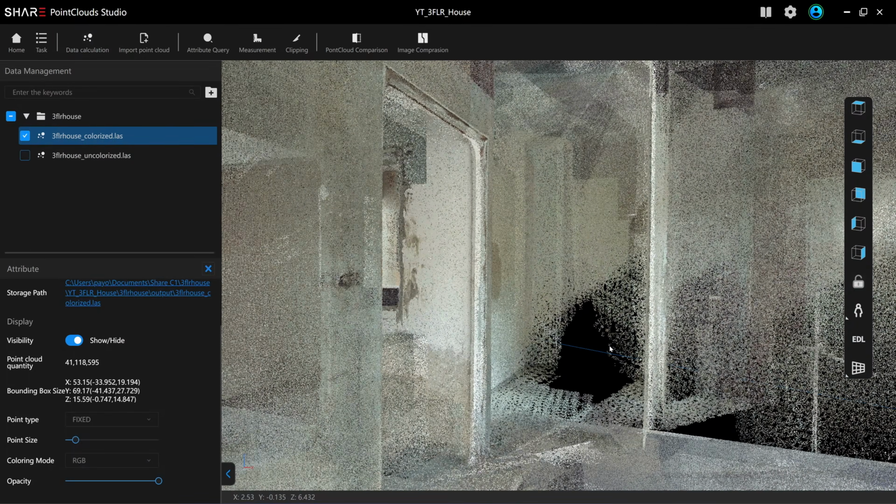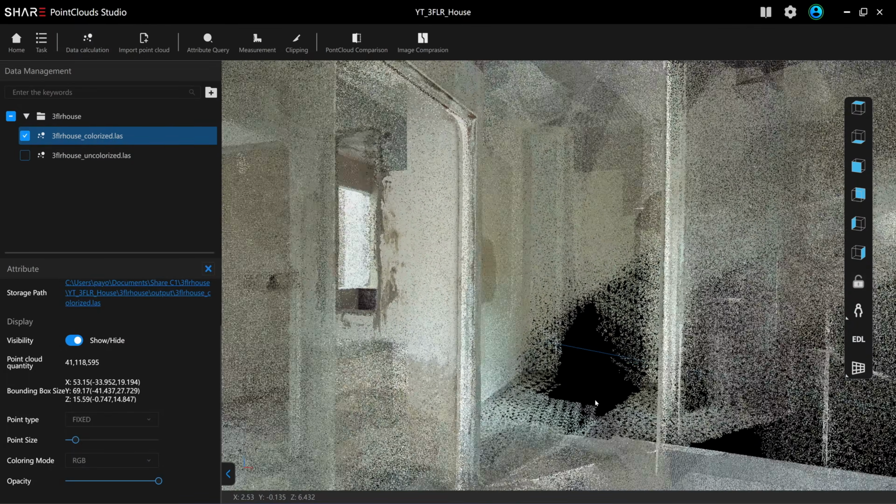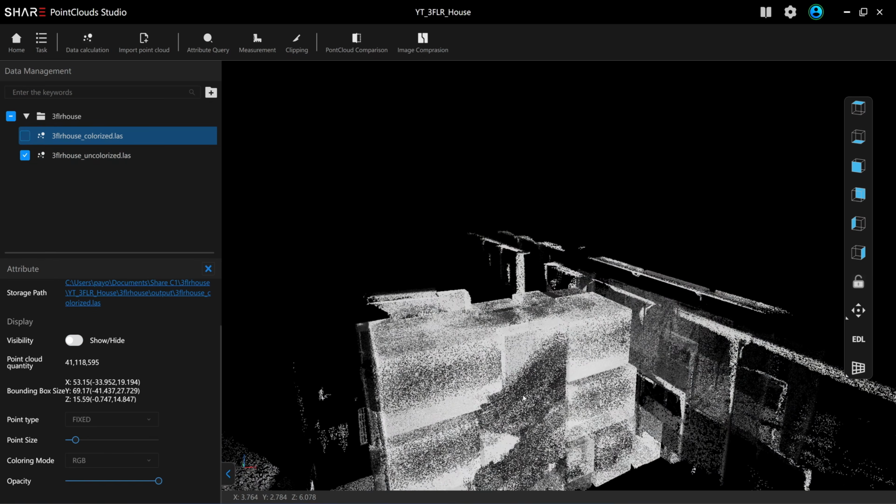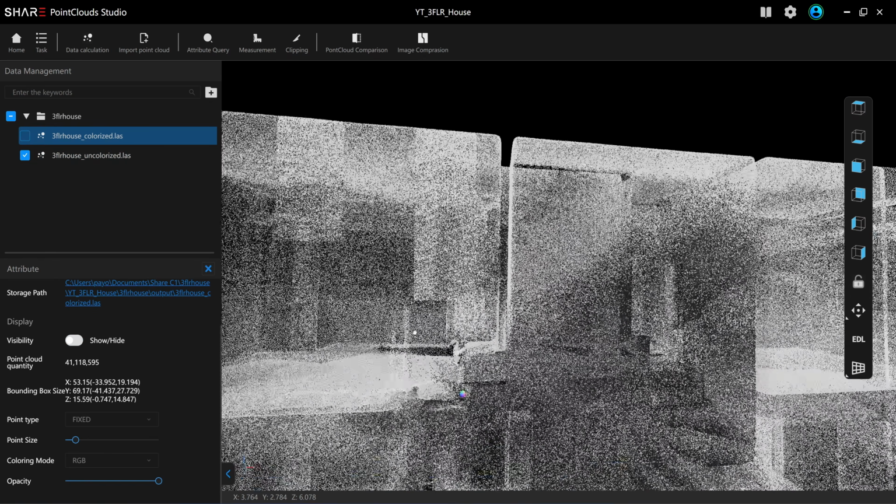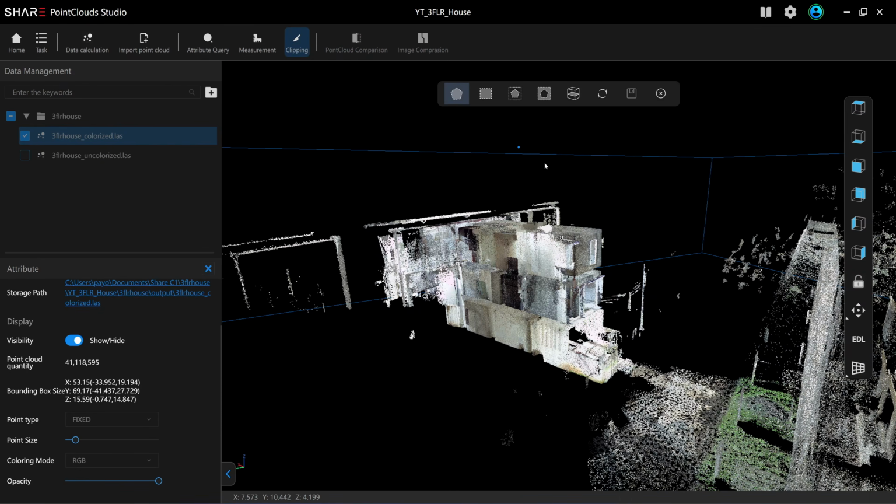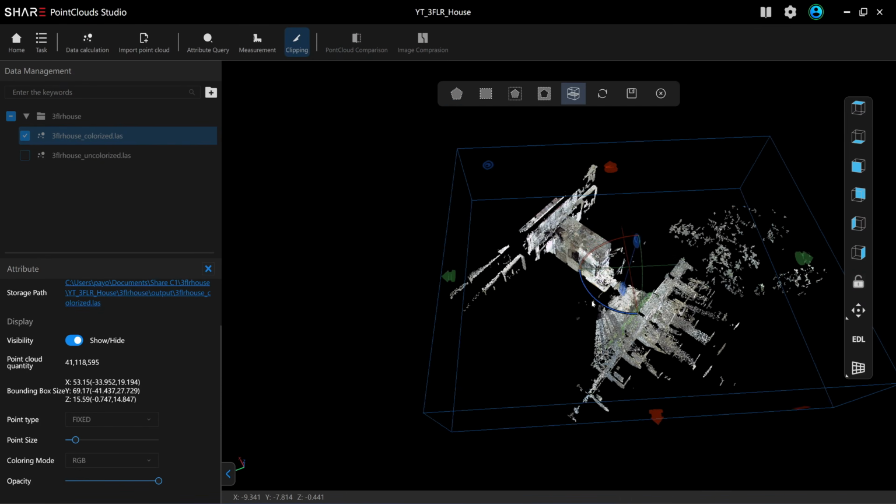Okay, here's a blind spot because I walked backward into this area. Okay, let's check the non-color version. This is the non-color version. It's the same, but it has a denser point cloud. You can also do the cross-section view.